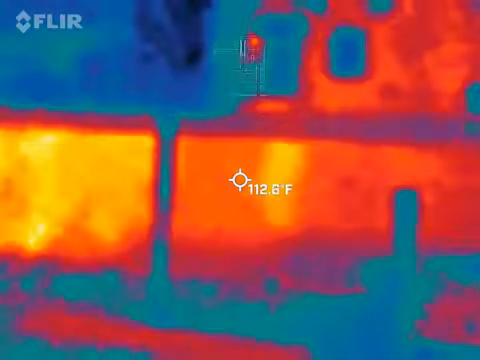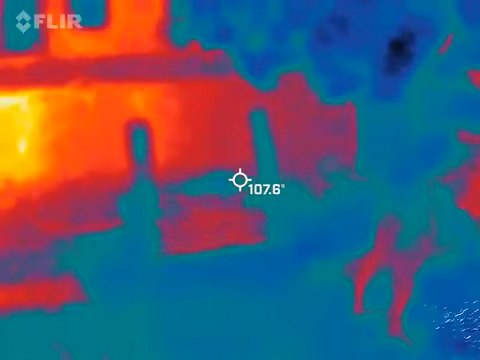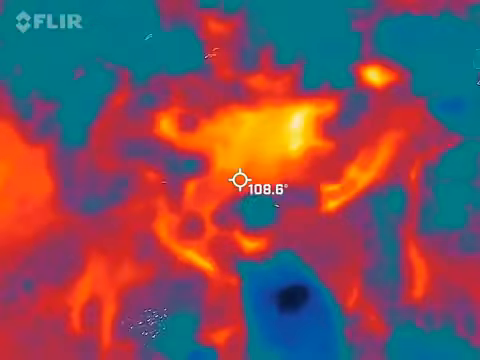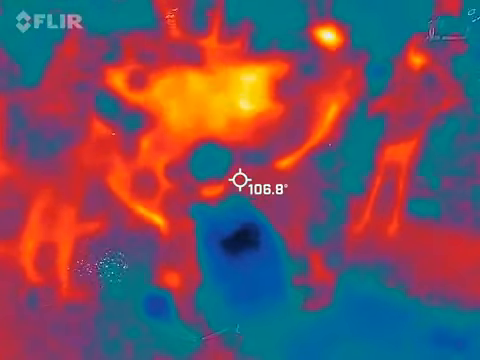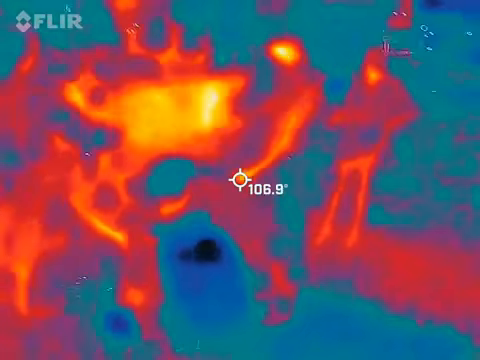Yeah, it was more crazy over there too, but right now it's going, but it's staying under 1, like 0.2. Now the wind is on.